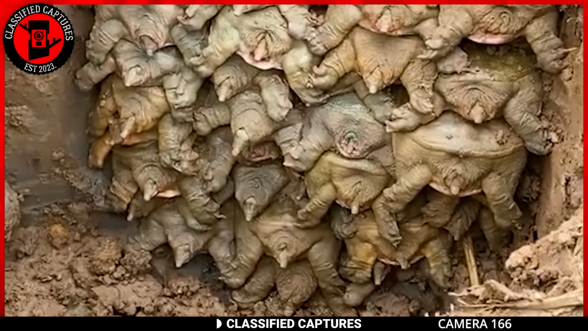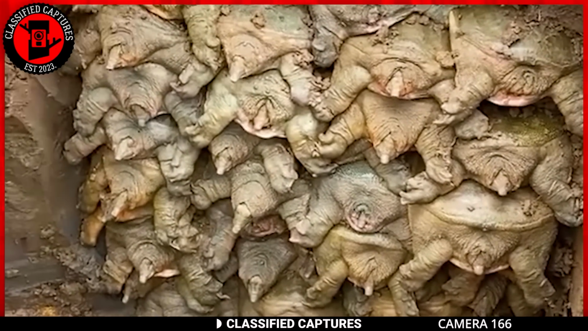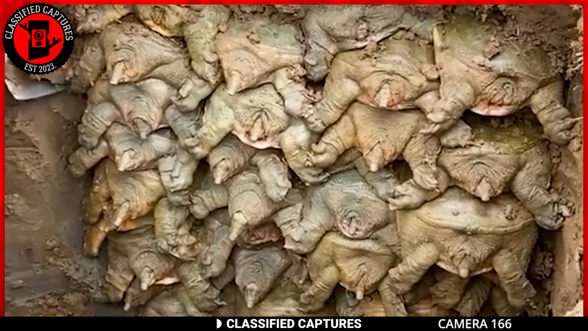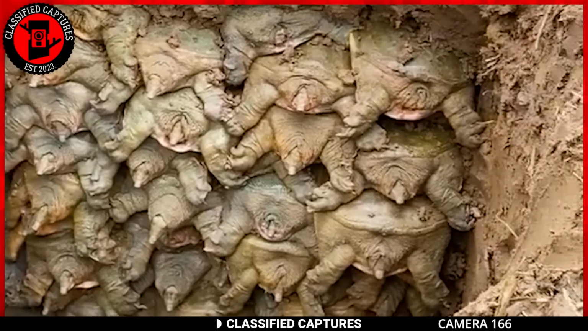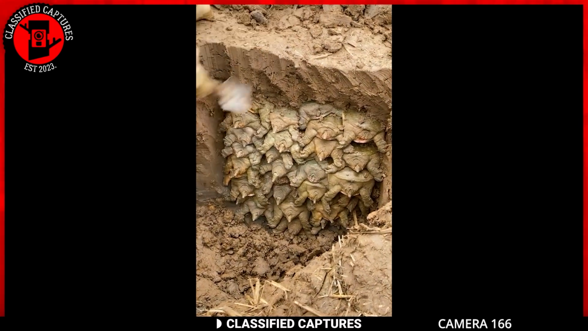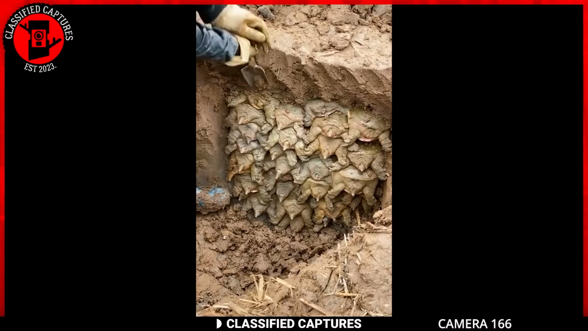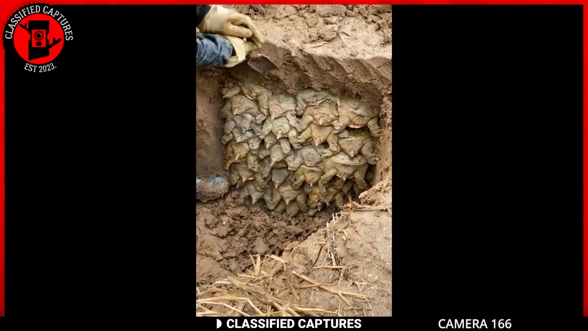Now, the next question is, why do they hibernate? In the wild, some species of turtles hibernate during the colder months to conserve energy when food is scarce. They may bury themselves in soil, mud, or leaf litter to protect themselves from extreme temperatures. Nature's ways can be a fascinating sight, don't you think?